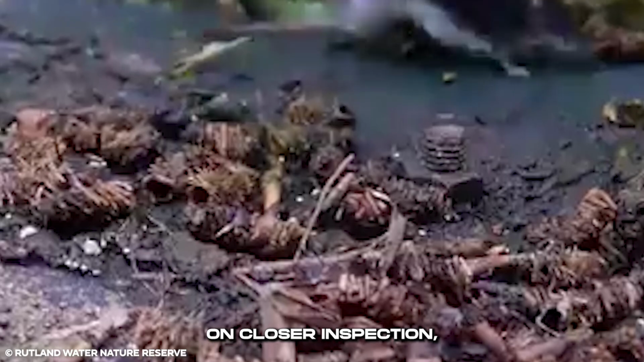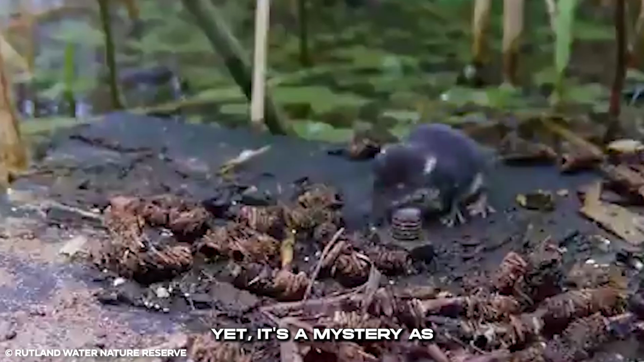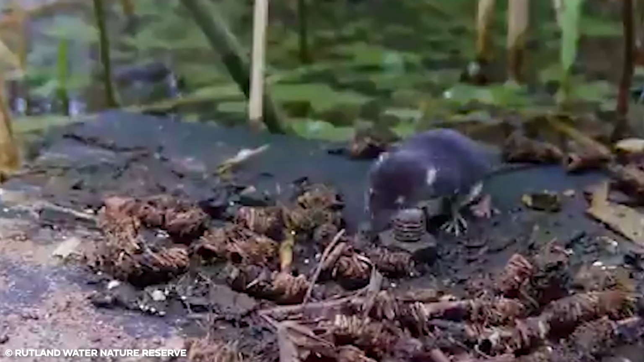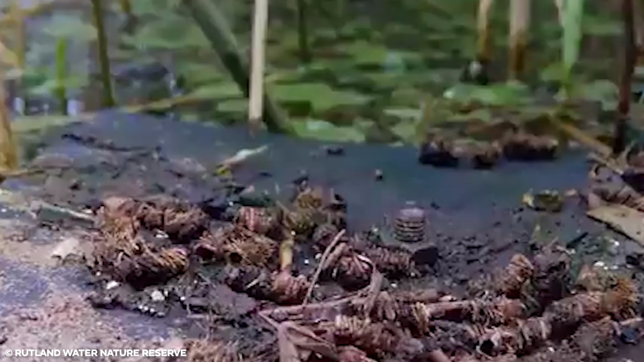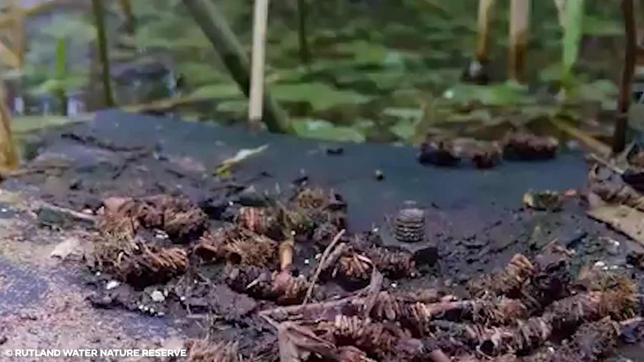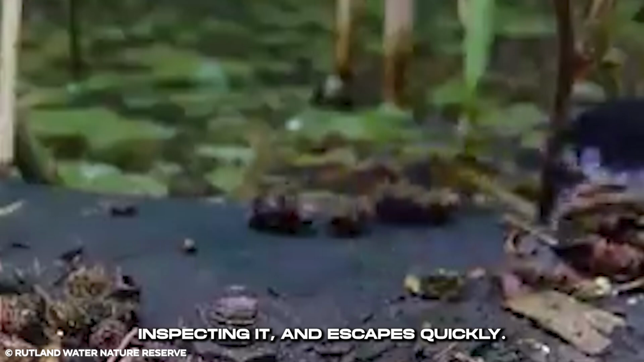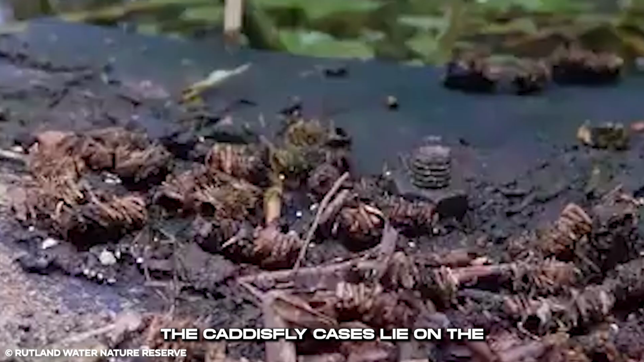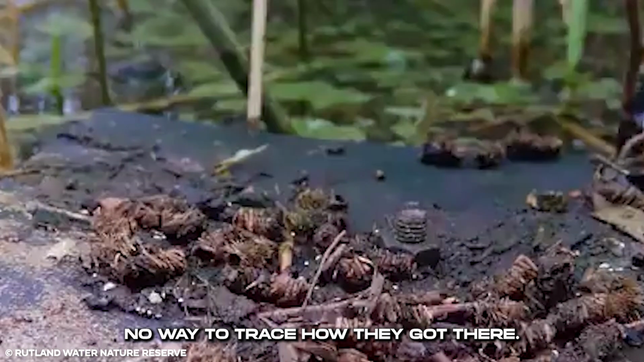On closer inspection, they are caddis fly cases. Yet, it's a mystery as to how they got there. The shrew leaves when it is done inspecting it, and escapes quickly. The caddis fly cases lie on the wooden surface, but there is still no way to trace how they got there.